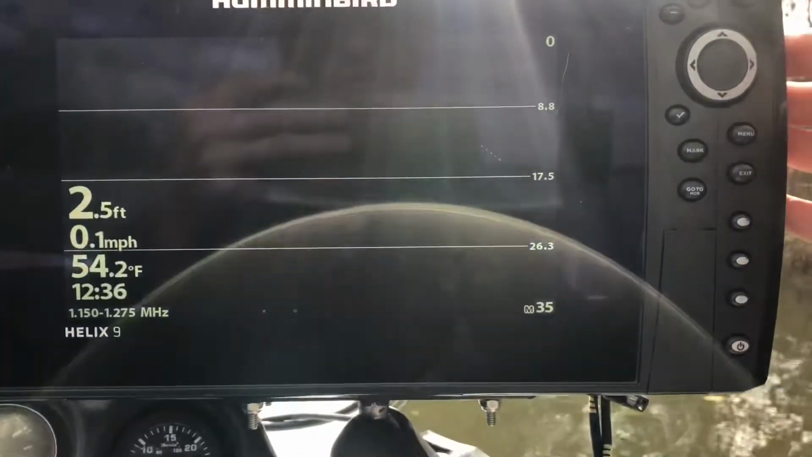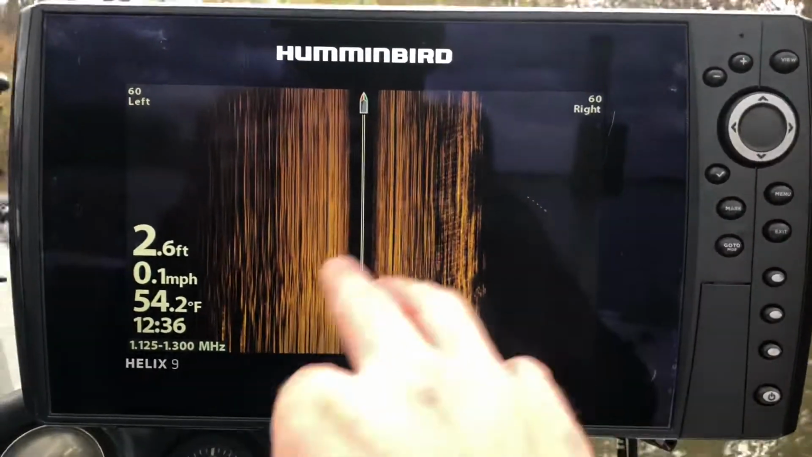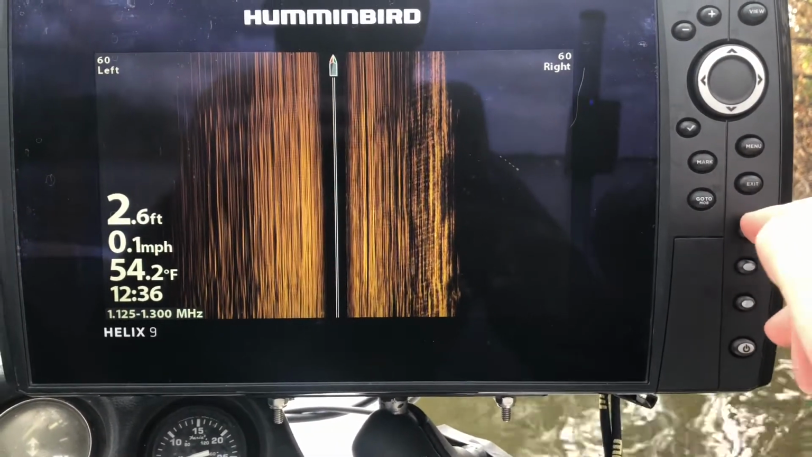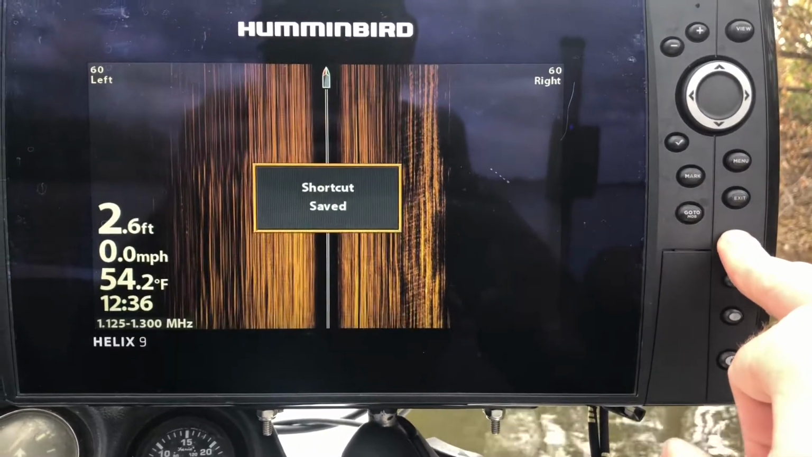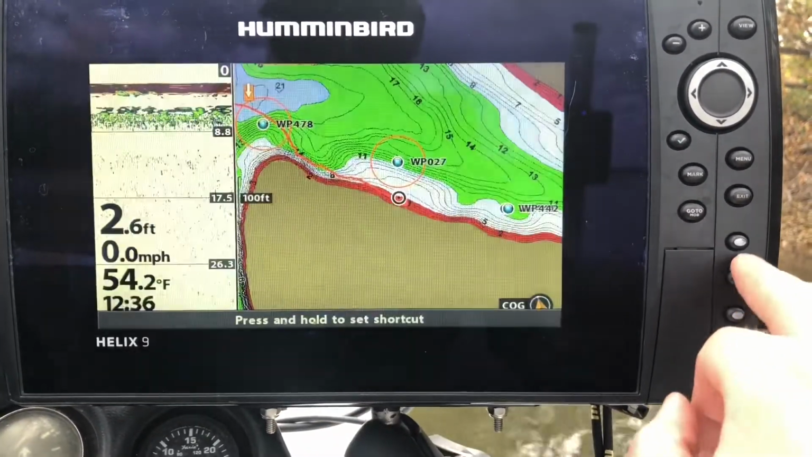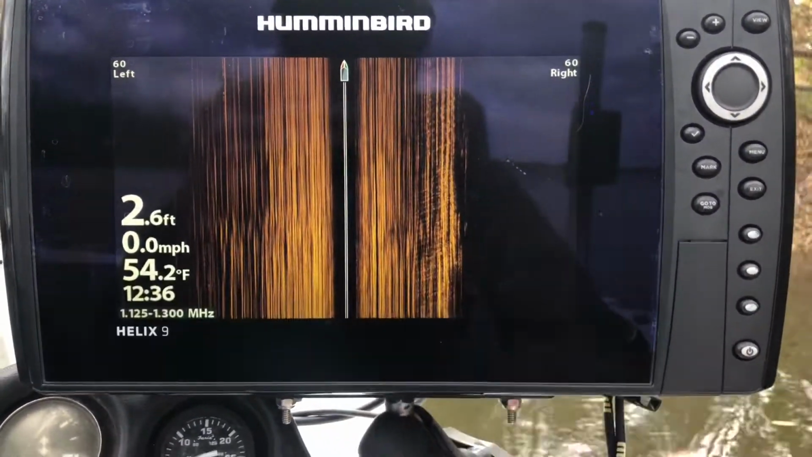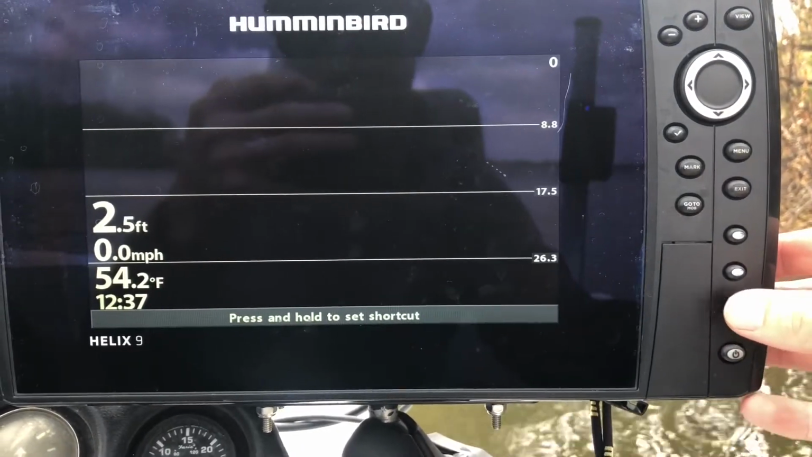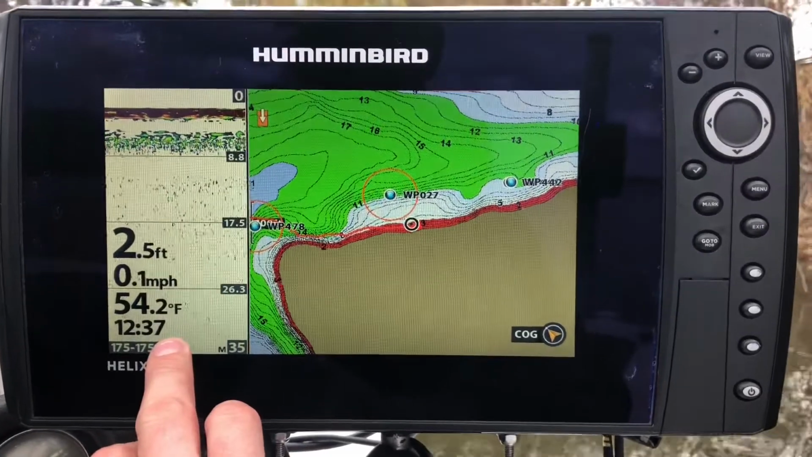And once we get to a screen that we want, it's a shortcut. All we'll do is come over to one of the shortcut buttons. So we want side imaging on our top button. We'll press and hold that shortcut button until it says shortcut saved. Now whenever we want side imaging, we just hit that same shortcut button and it pops up. I like to run side imaging on my top button, my middle button is down imaging, and then my bottom button is map and traditional sonar.